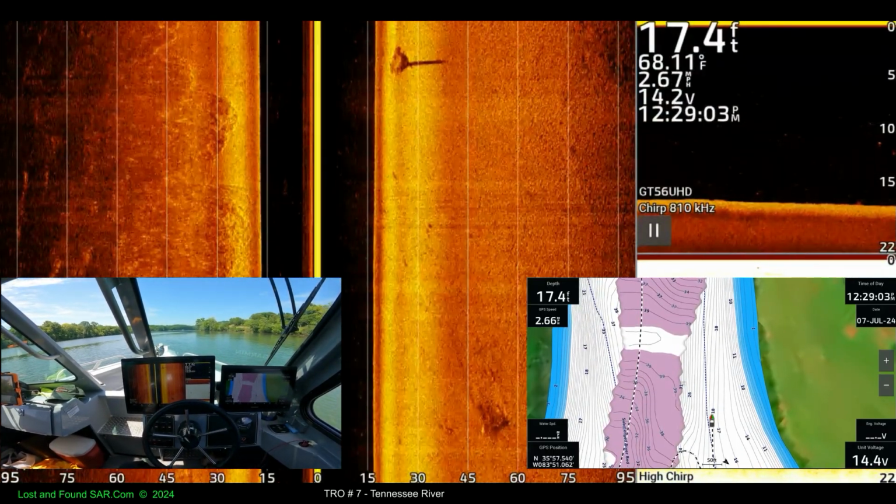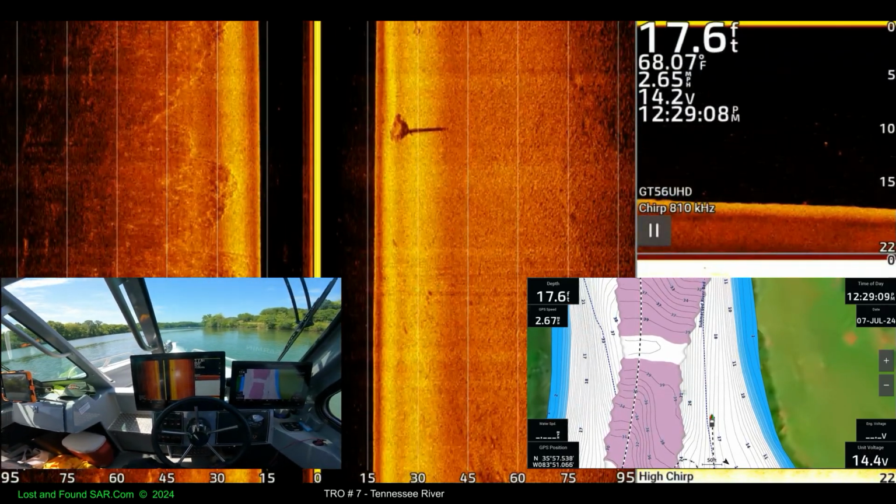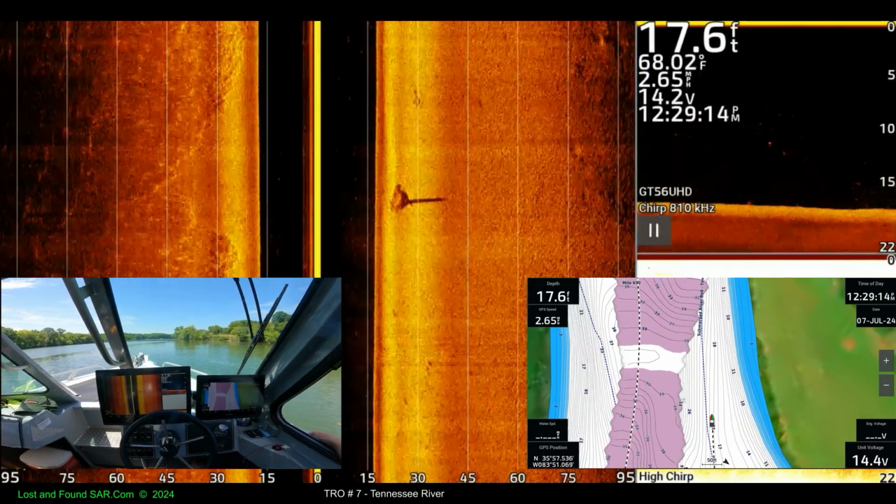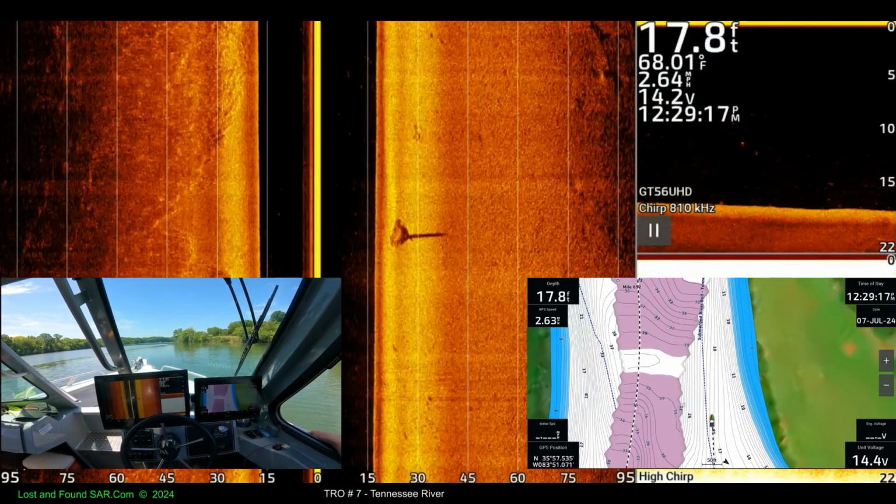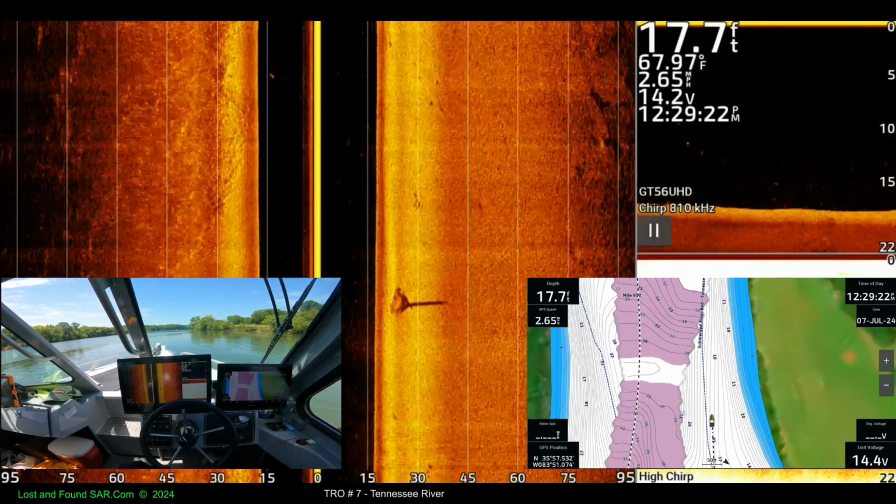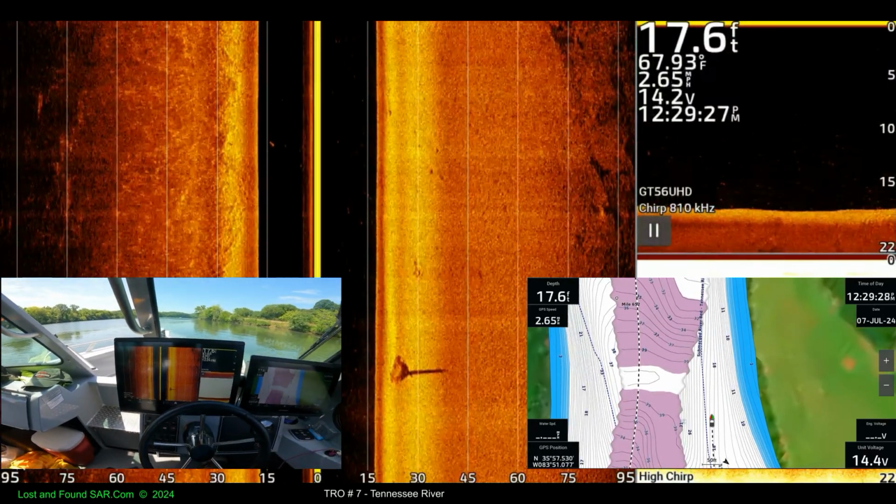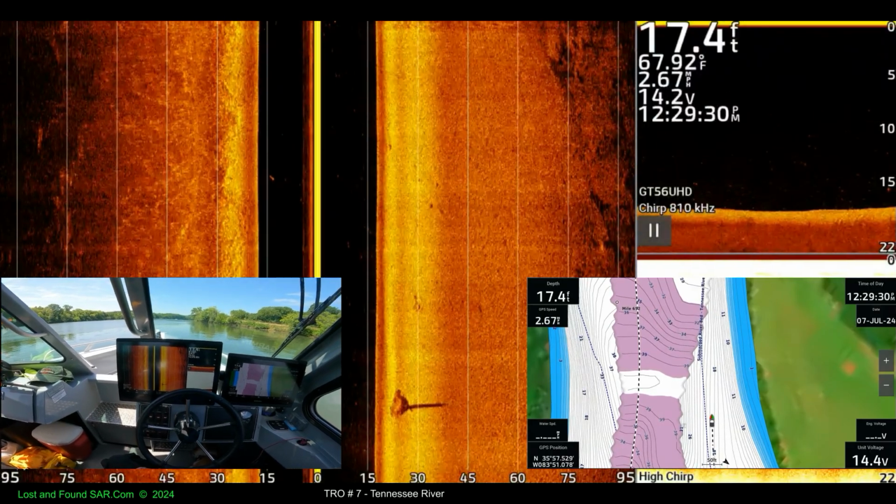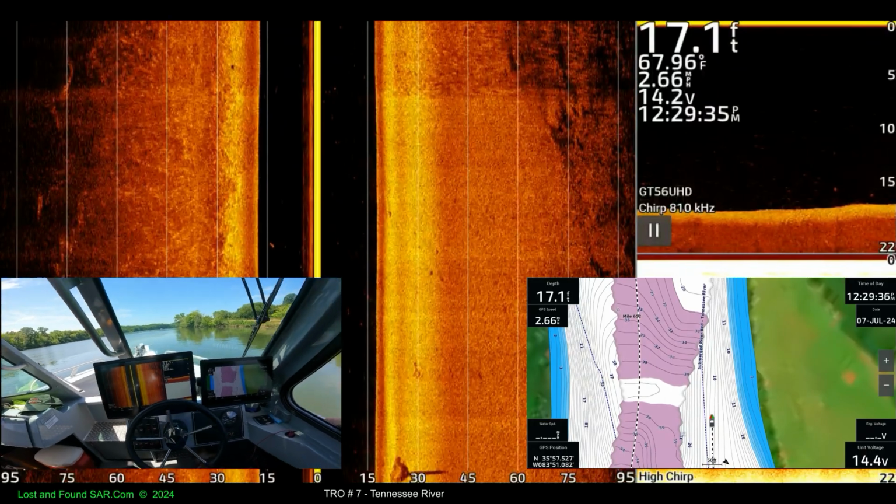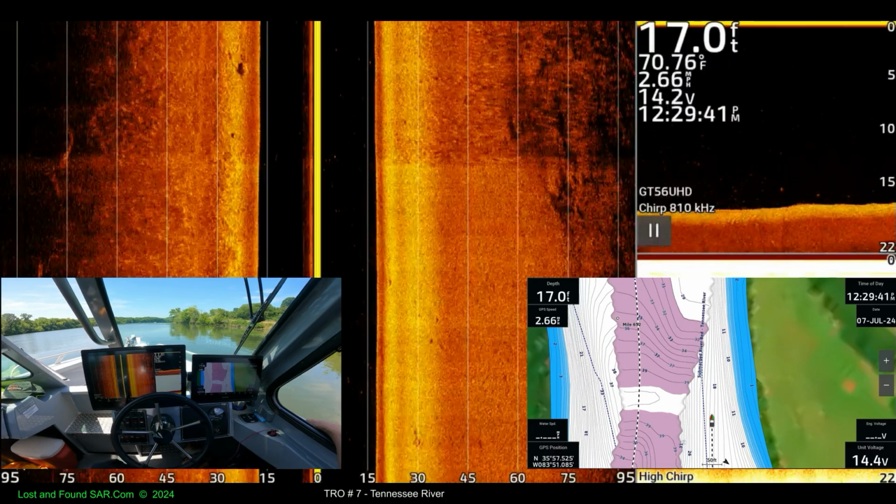Here's a big something. There's a big old pole on a big old something. It's got a long shadow. It does. It's close enough to the water there to be a car. Maybe it was a car that lost a jousting competition.